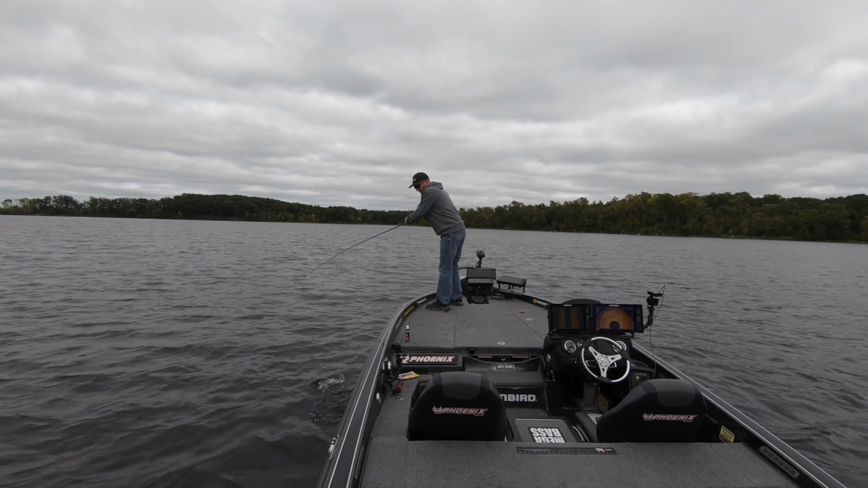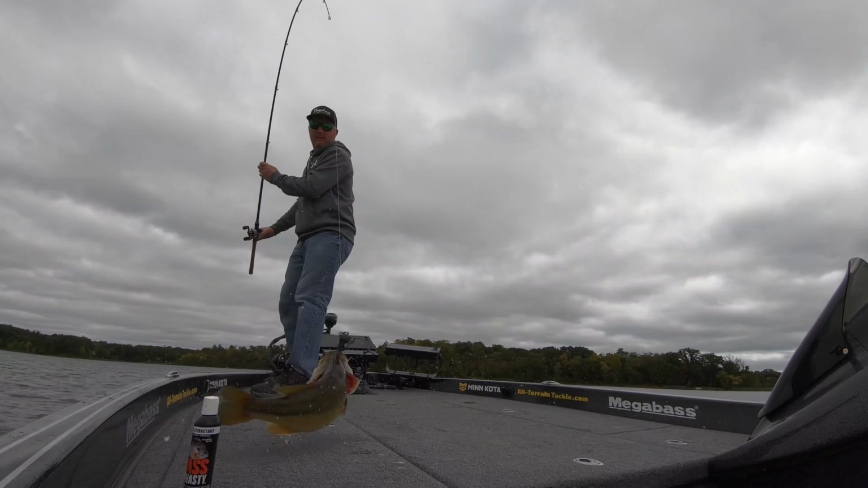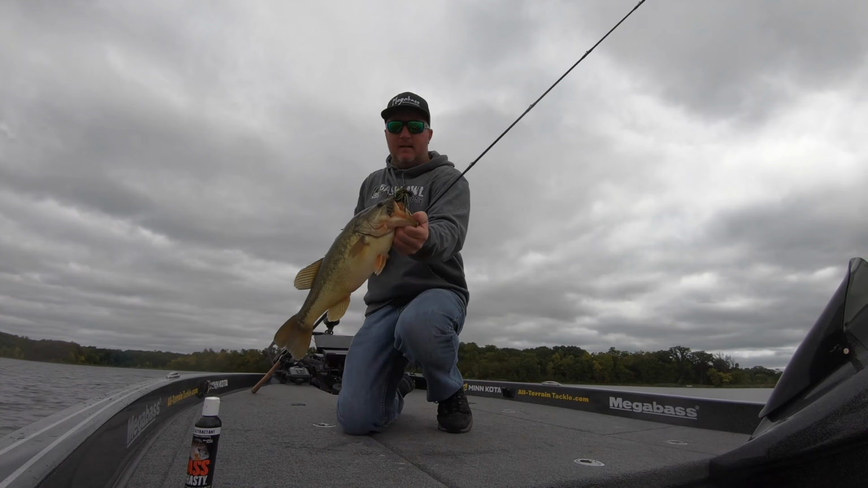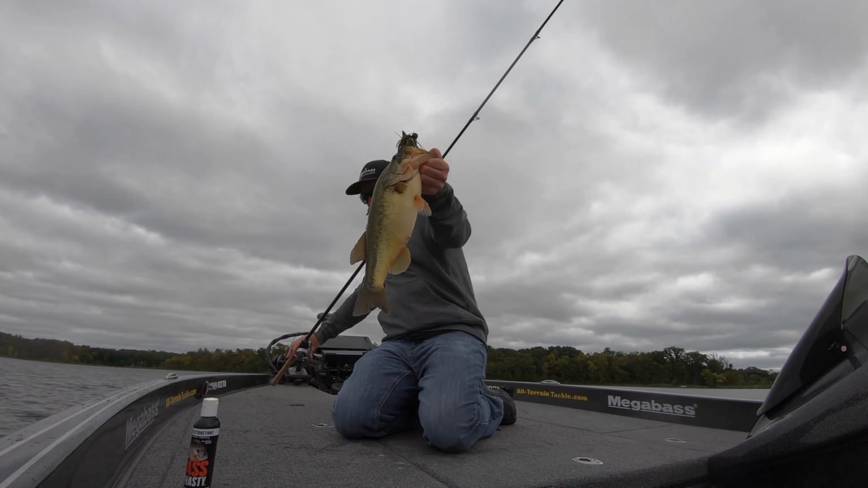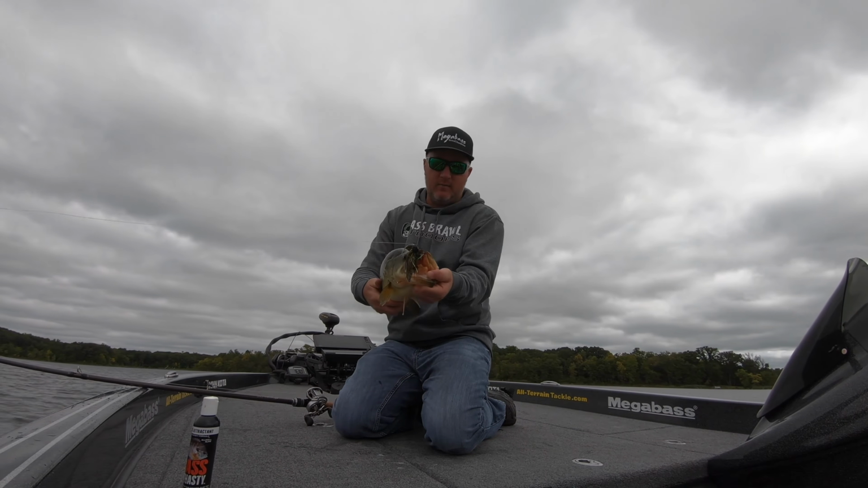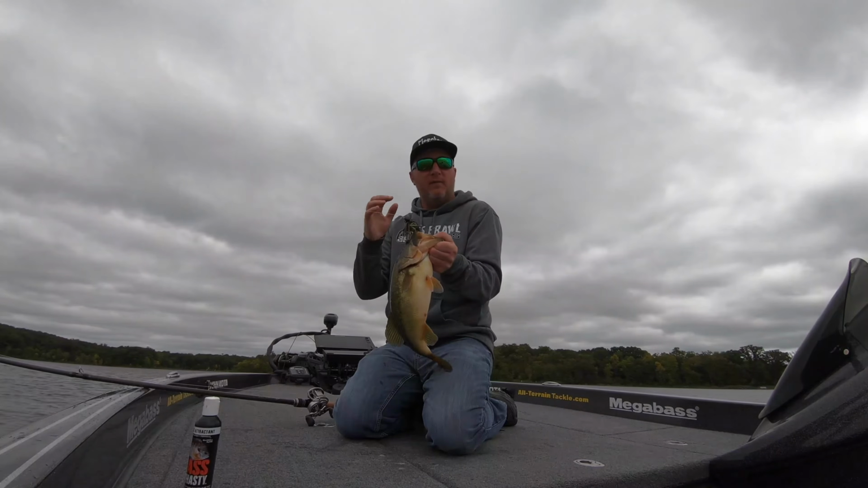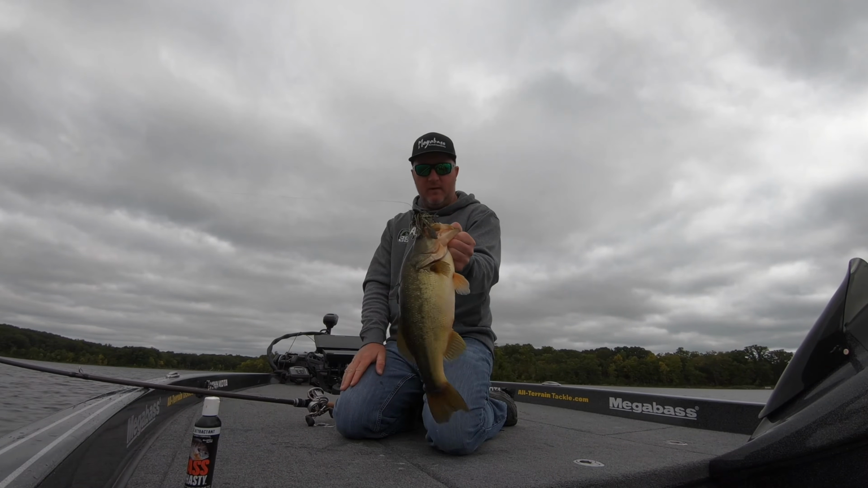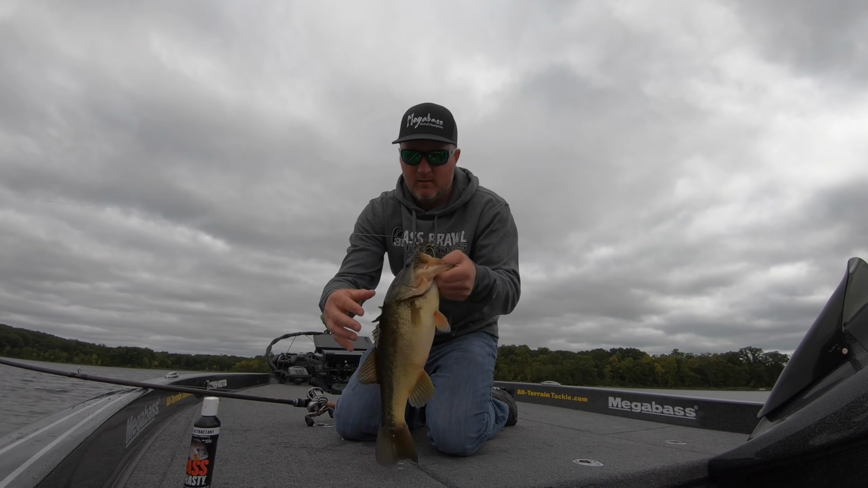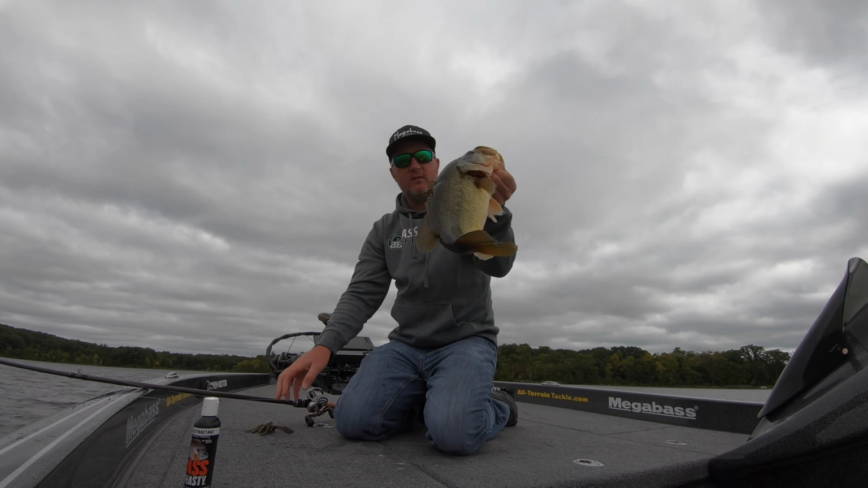And as I was laying there, this nice one hit it, picked it up. That's more what we're looking for. So that's telling me right now I need to slow down a little bit. You can still make some fast pulls or drags, hops, but after you do it, just let it sit there for a little bit. So there's a nice quality jig fish right through the roof of the mouth. We'll let her go and go see if we can get another one.